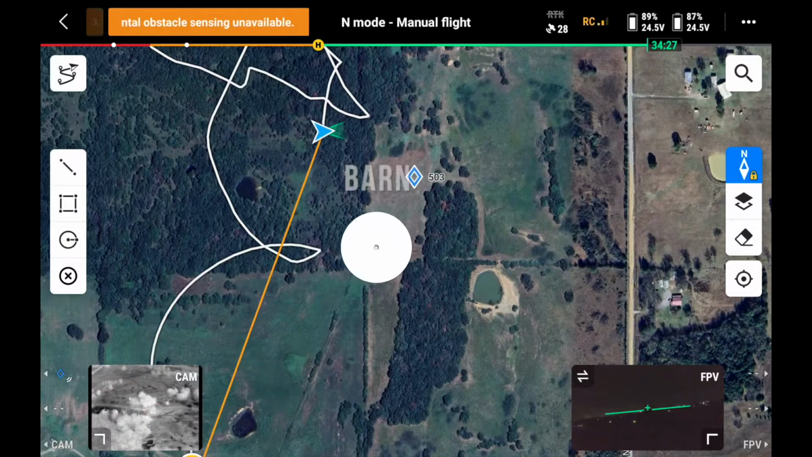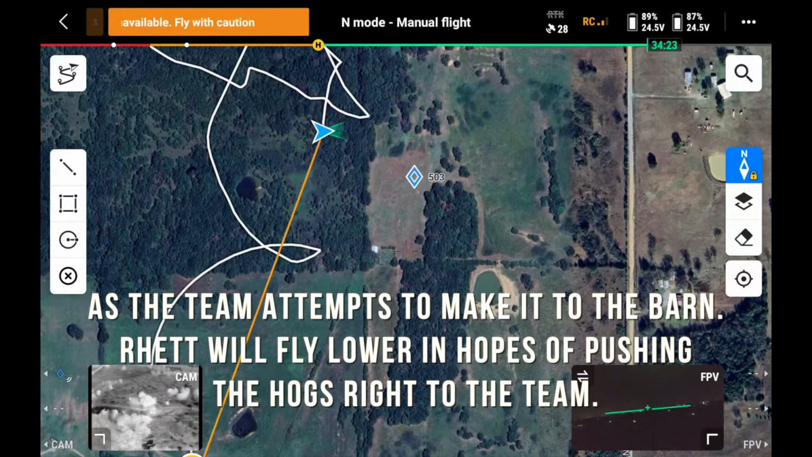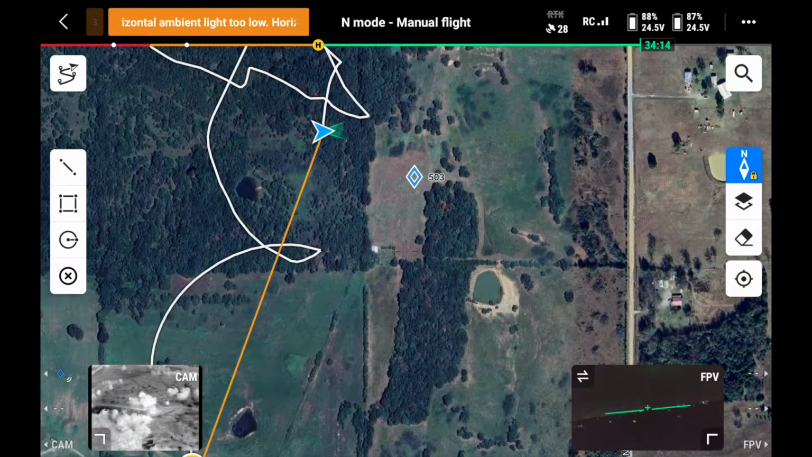Okay, if I go to the barn, then y'all can get to the barn. I can try to push them out. Okay, I'm gonna try to walk this edge. But hey, there's an open spot right here in the fence, okay? Y'all just gotta get across the fence for a second.